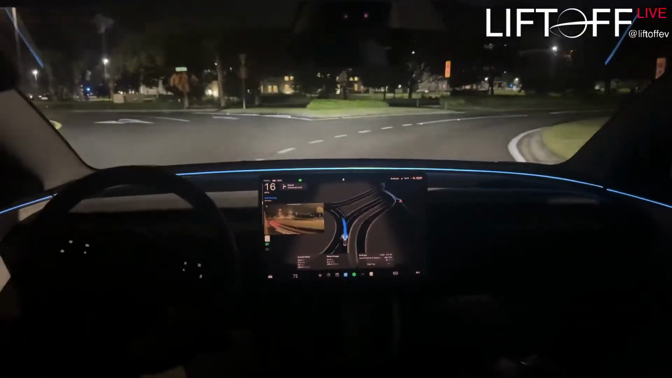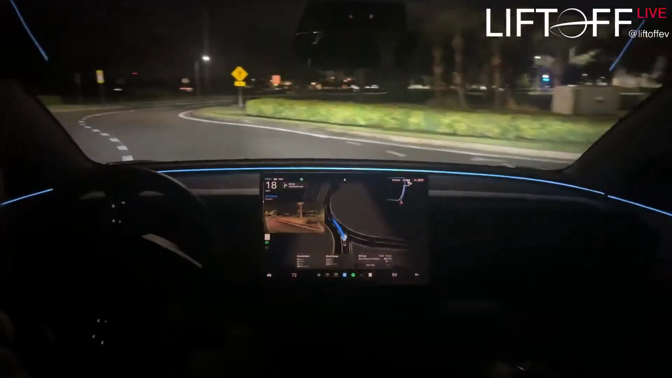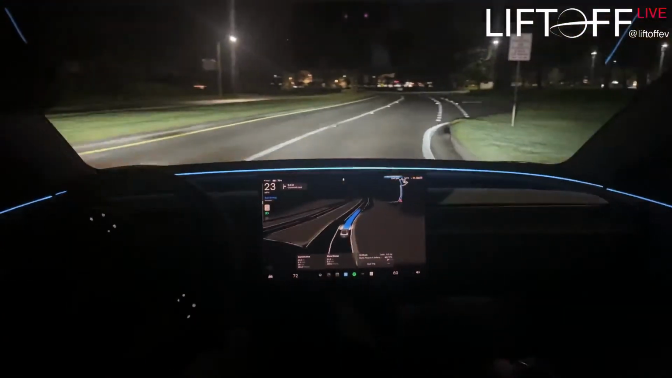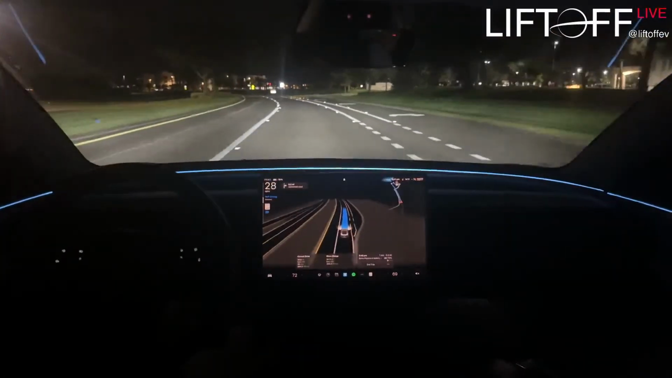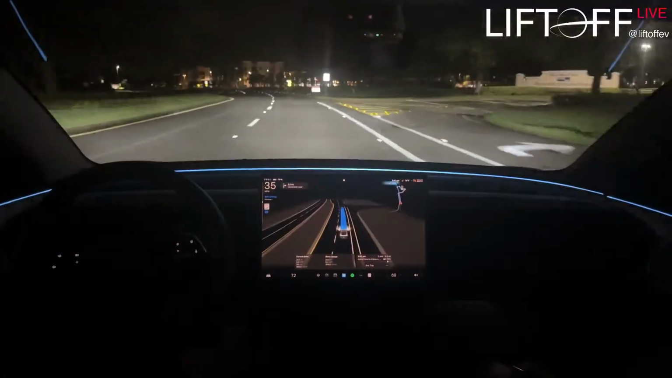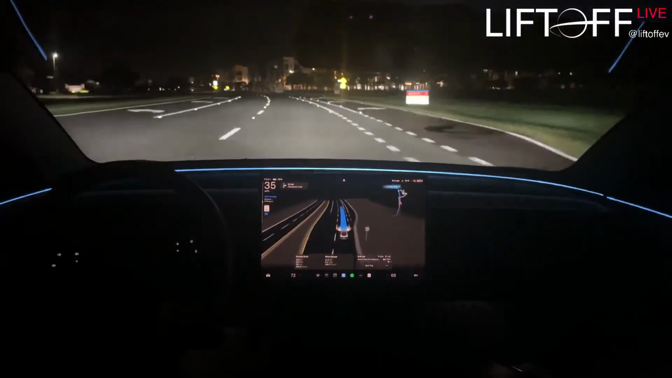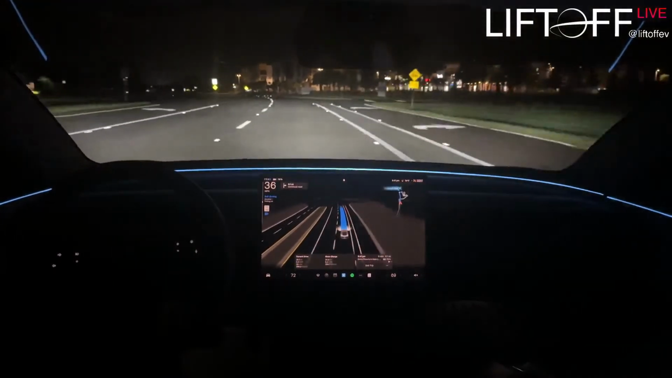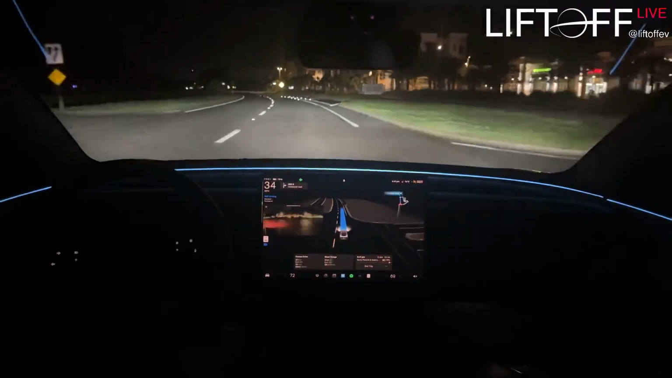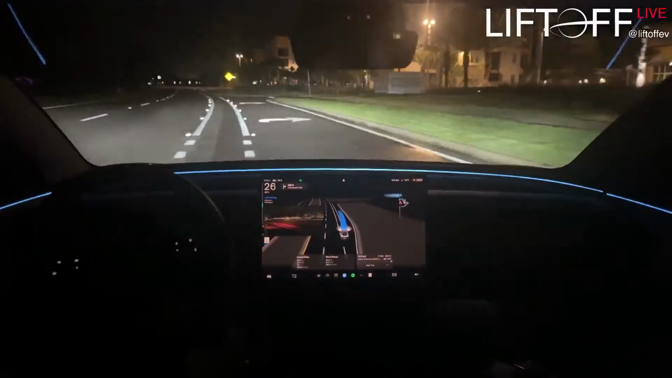It kind of hesitated to figure out if that car, well, you might not have seen it, but there was a car in the roundabout to our left, and it hesitated for a second to see if it had time to get in ahead of it, or if it was going to exit to where we were coming out of, and it ended up exiting there. As soon as I, as a human, was able to determine that, it also seemed like it made that realization and went ahead.